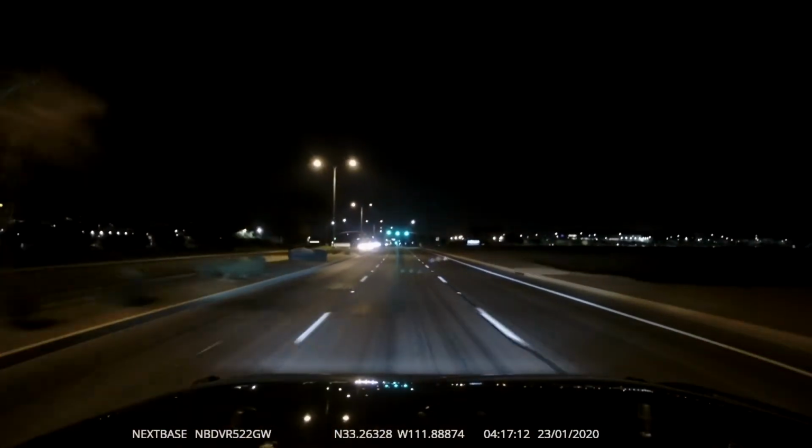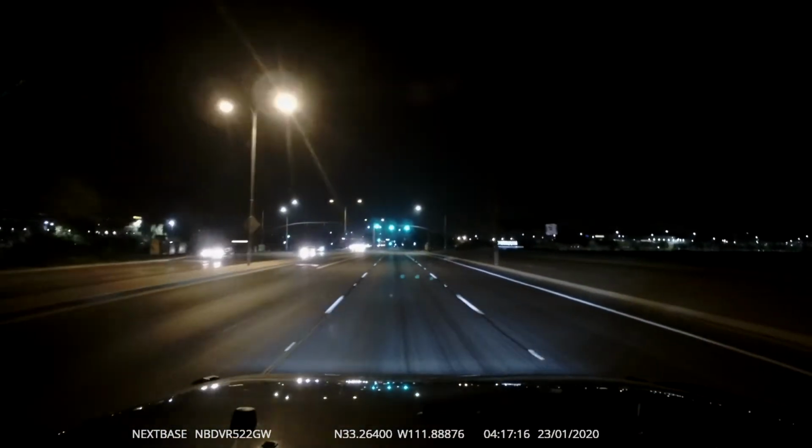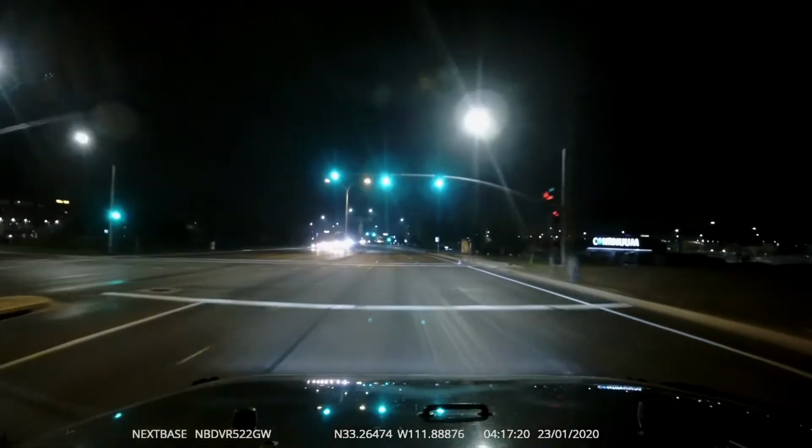Now, I don't know how familiar you are with Arizona, but when it's dark here, it is super dark. If you don't have street lights, there is nothing. We moved down here from Washington.